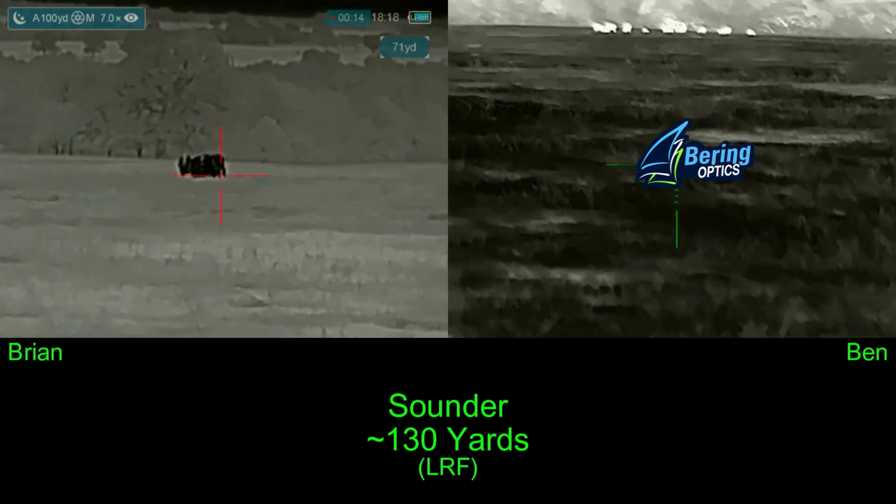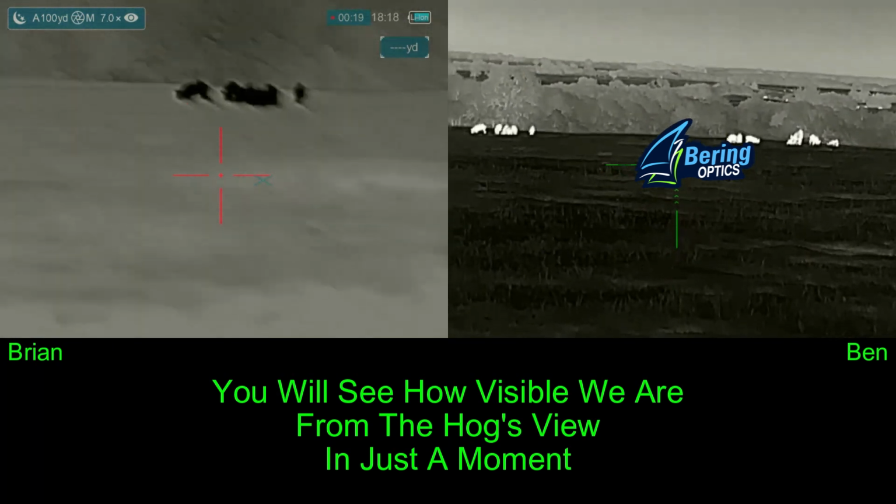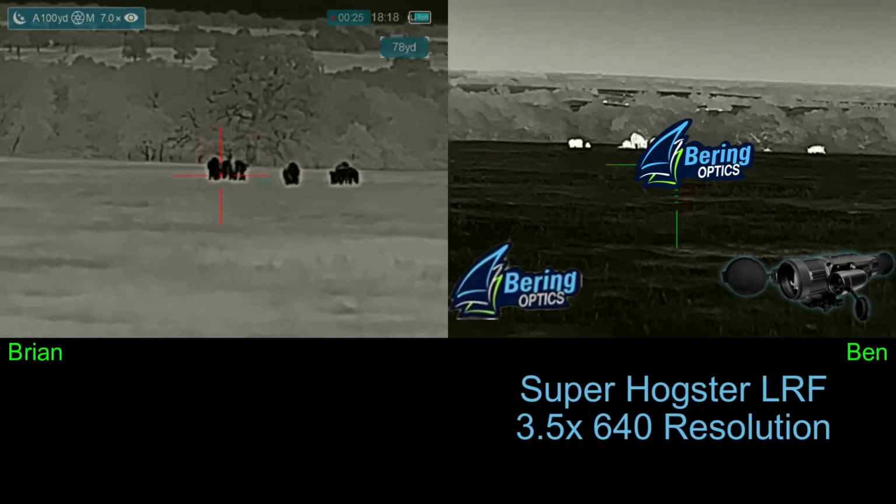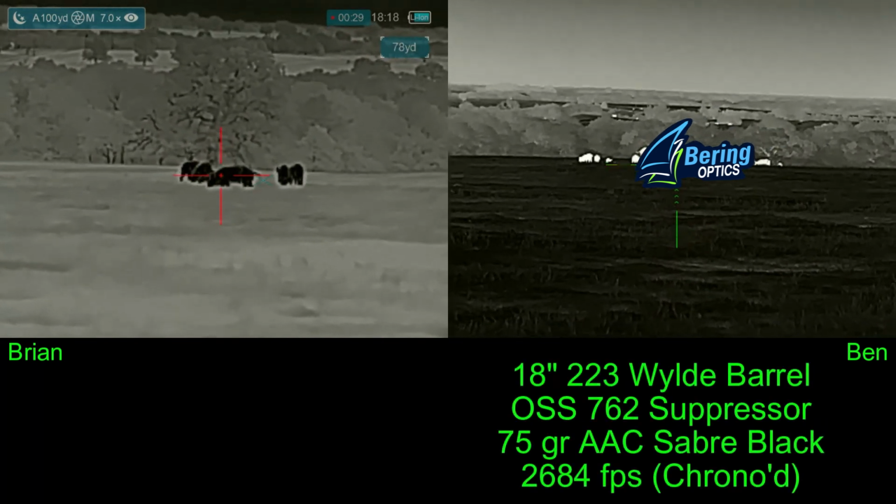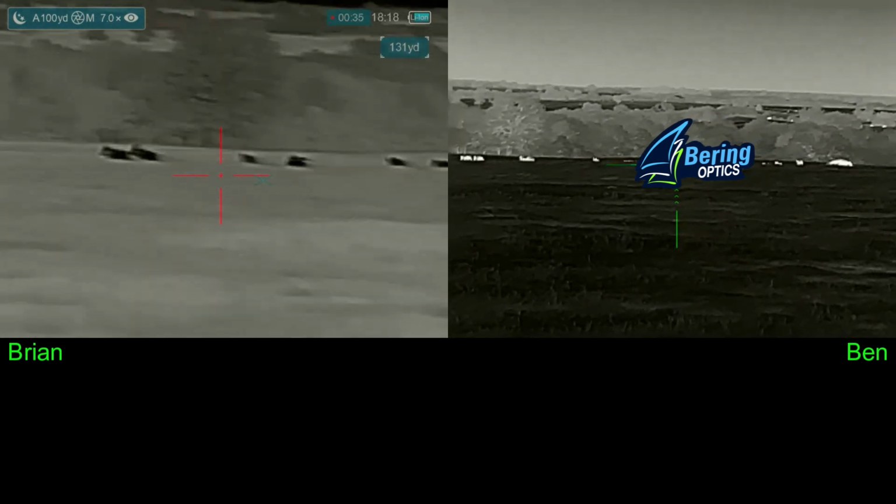And as you can see, we're about 130 yards away, and we've decided this is probably close enough. We can watch them with our naked eyes, no problem. We figure they can see us as well. Okay, I got somebody in the left-hand group, if I can get them to turn. All right, shooter ready? Shooter ready. 3, 2, 1. We both hit our hogs.